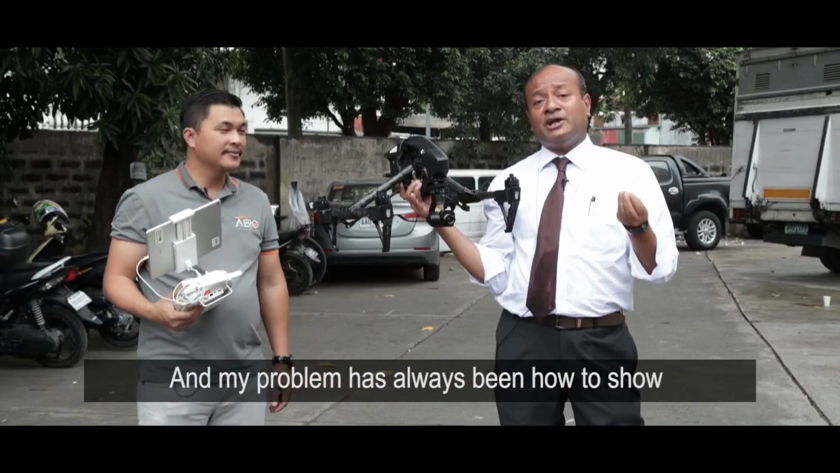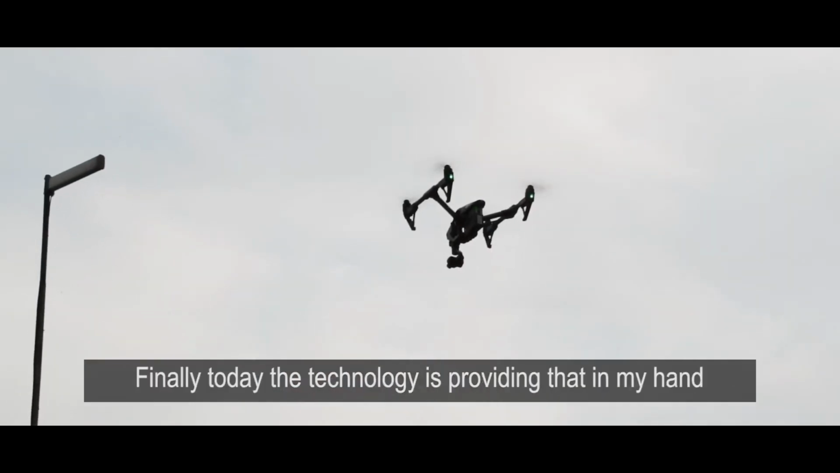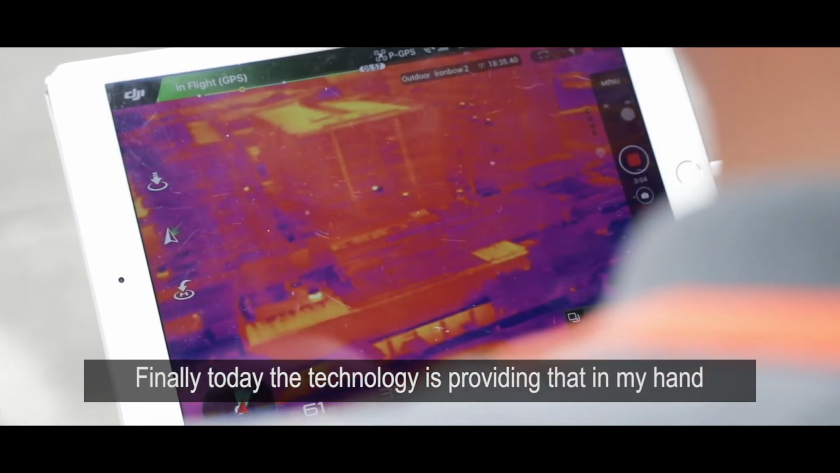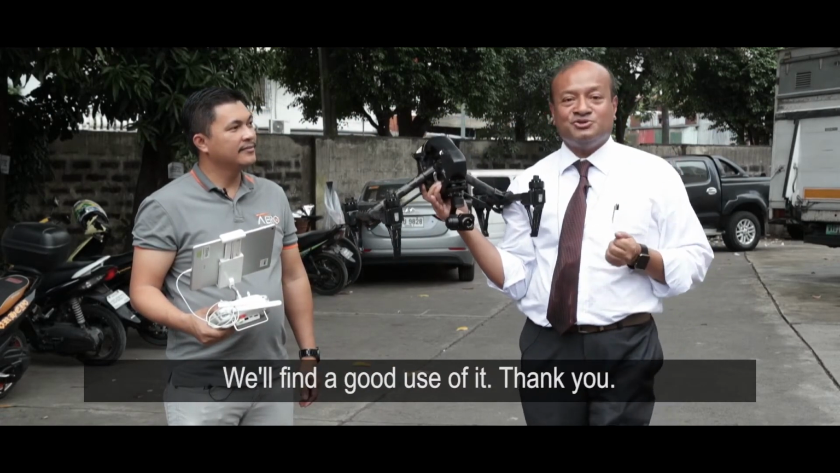And my problem had always been how to show where the energy losses are. Finally today, the technology is providing that in my hand, enabling me to show where the losses are. We'll find a good use of it. Thank you.